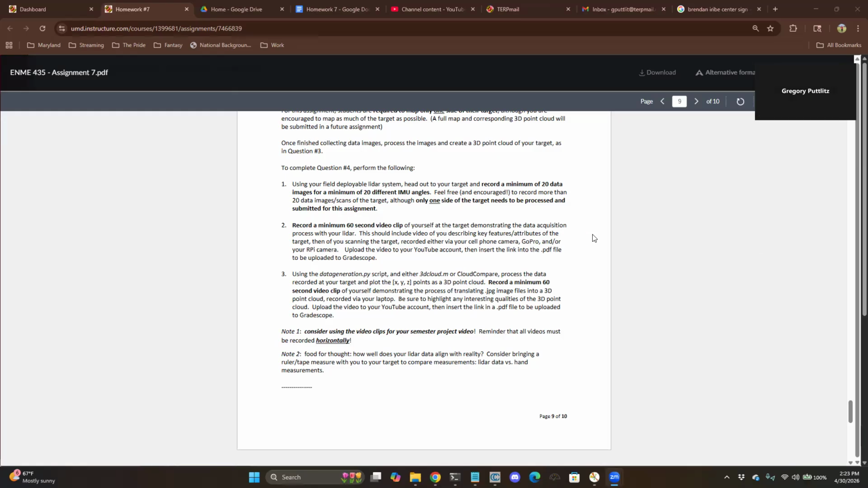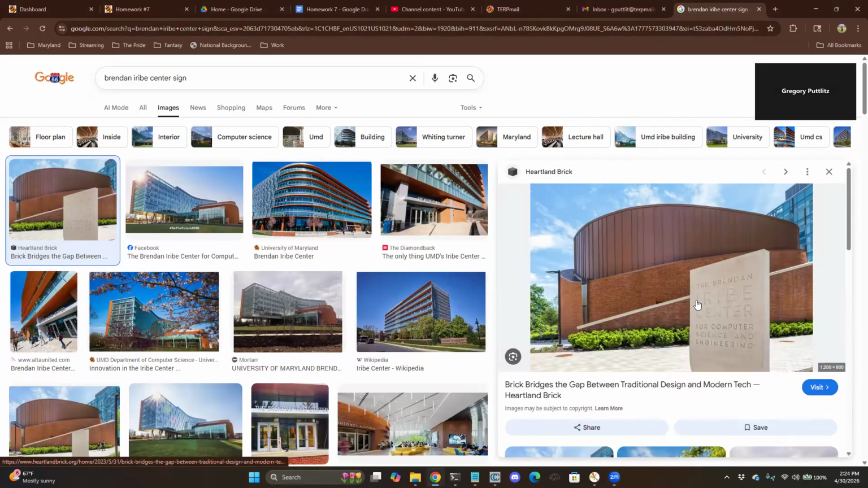This is the video going over my CloudCompare process from my JPEG image files to a text file into a 3D point cloud using CloudCompare. I will be going over one side of my outdoor object, which is the Brendan Iribe Center sign here in the Engineering Plaza. It is made out of concrete with these engravings of the sign of what the building is.